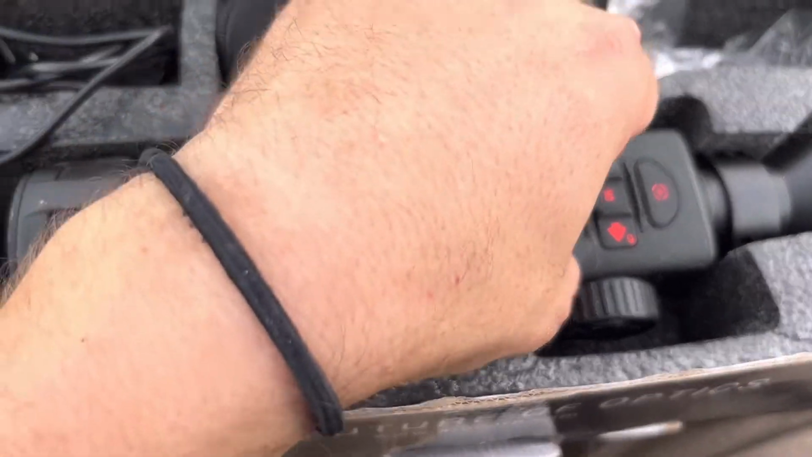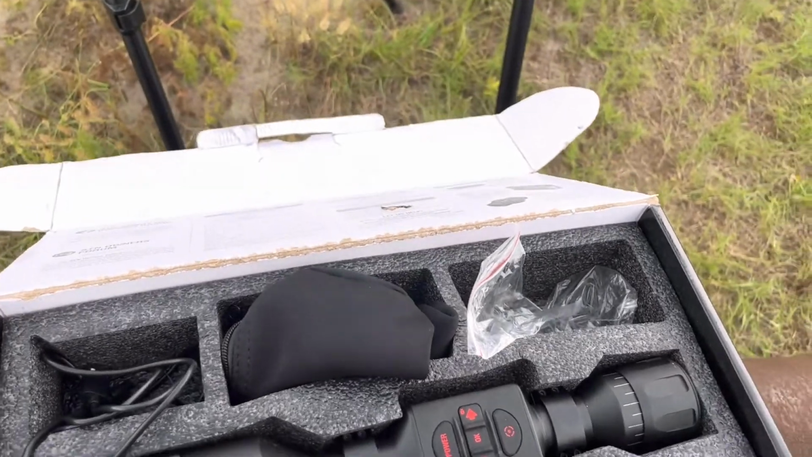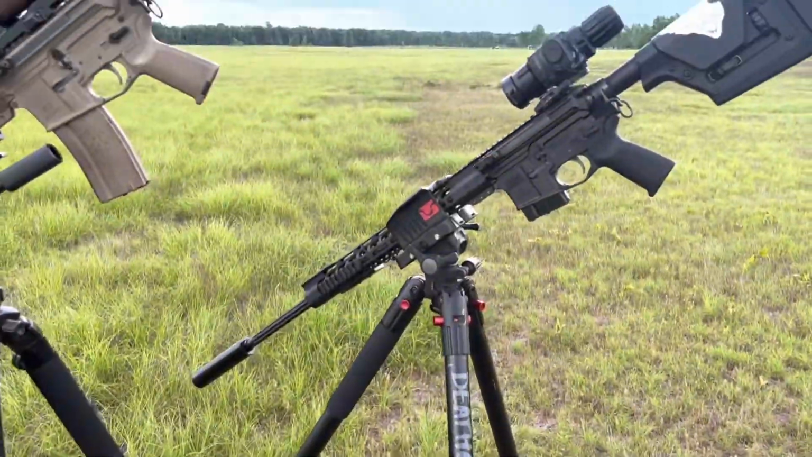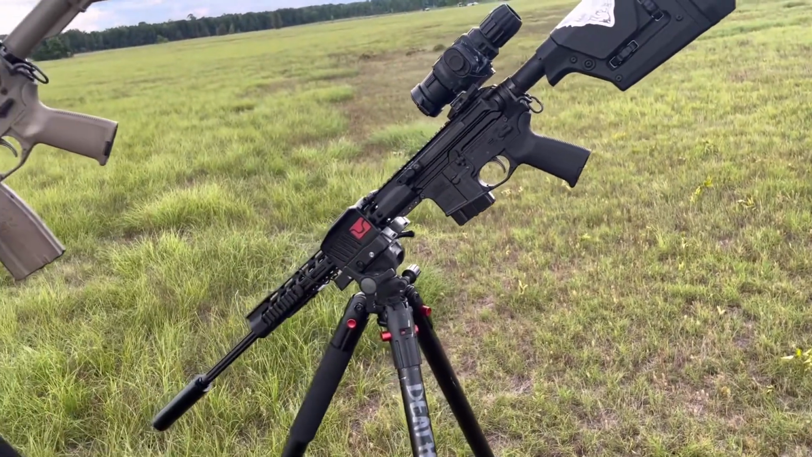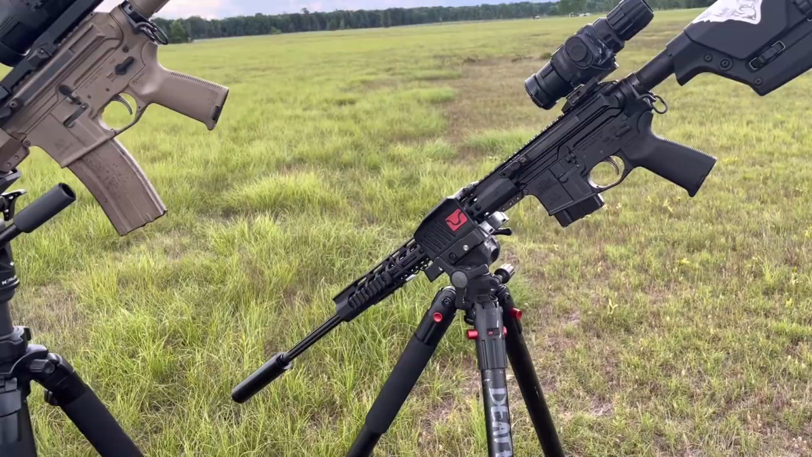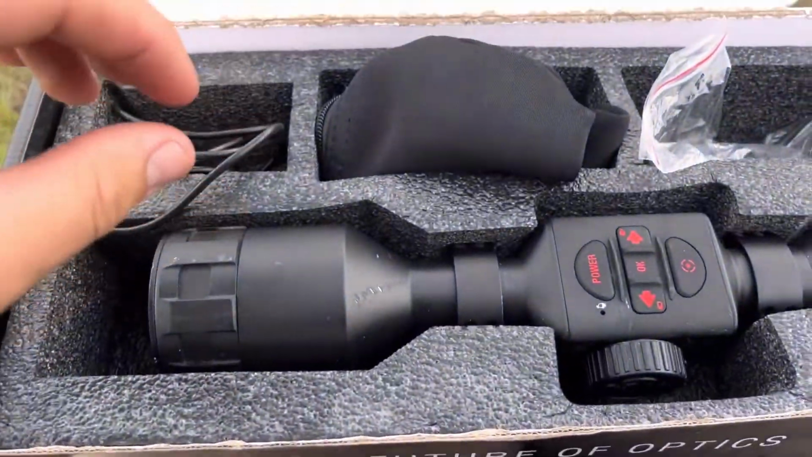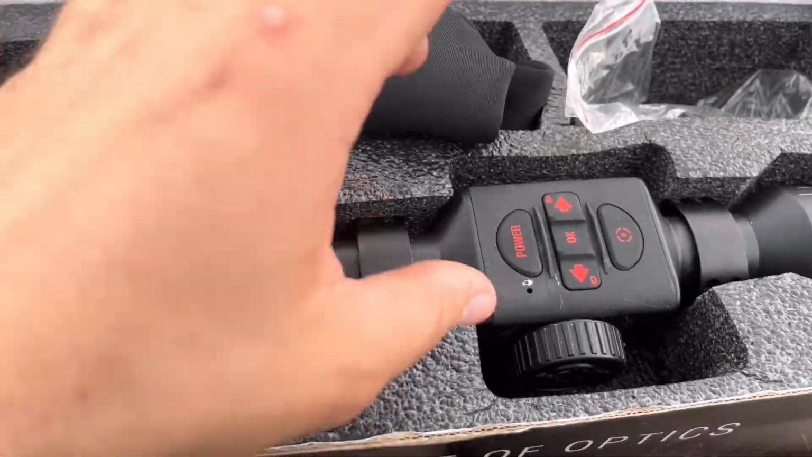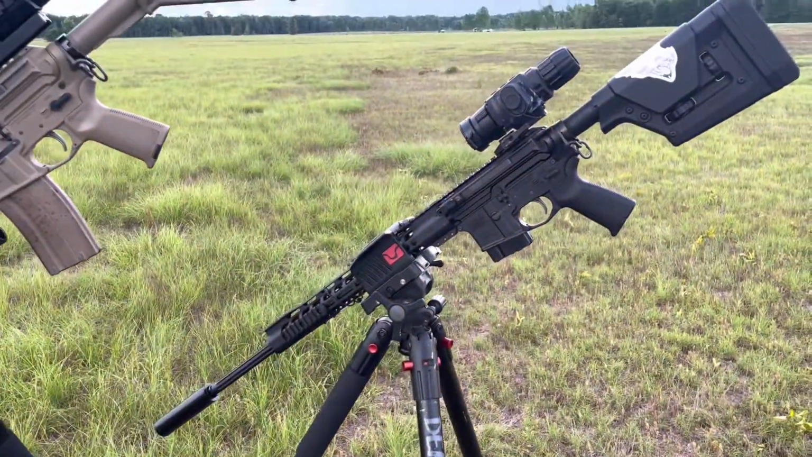Identifying with this scope is pretty hard once you start stretching it out there. I'm not going to say any identification ranges. I'll do clips in a minute where you can see the clarity at certain distances. The only thing I don't like about these scopes, and this scope was fine, is that I ended up moving up because I wanted to do some coyote hunting as well.